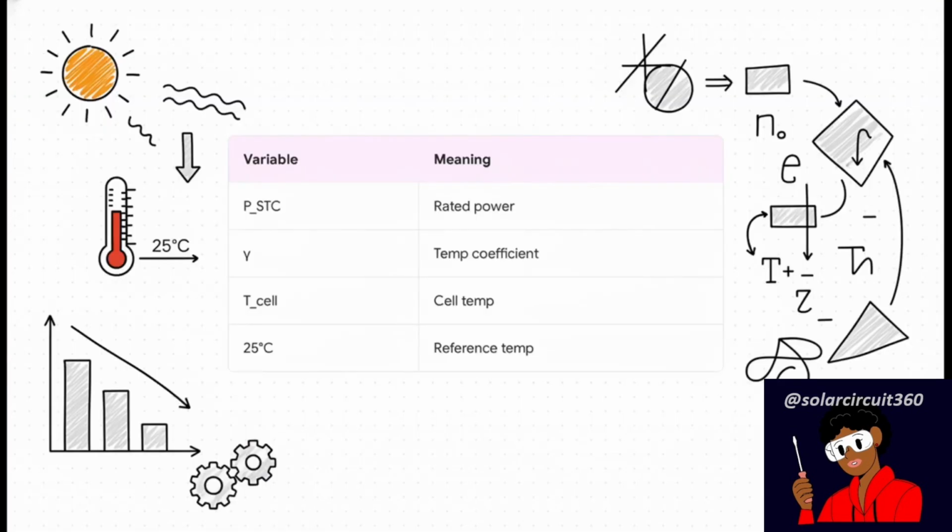Let's break down how this builds the core engineering formula for thermal derating. The key player here is the gamma variable. That's the temperature coefficient of power. It basically dictates that every single degree above that 25-degree reference point mathematically subtracts from your panel's rated power. So as the actual solar cell temperature goes up, the coefficient forces the voltage down. It's relentless, unavoidable math. A panel rated for 400 watts is truly only 400 watts at 25 degrees. By the time it hits 65 degrees, gamma is taking a massive calculated cut of your hard-earned energy.